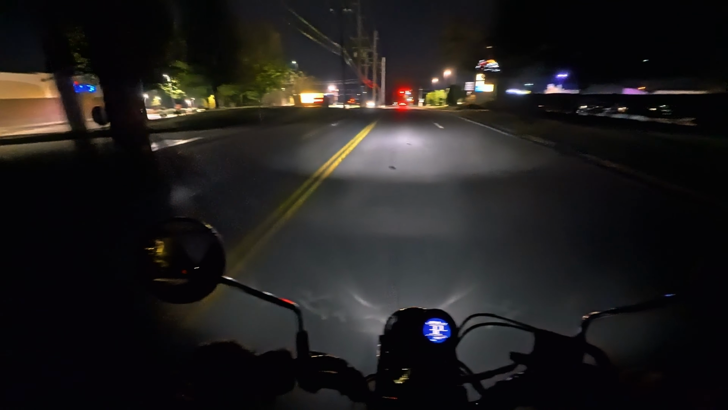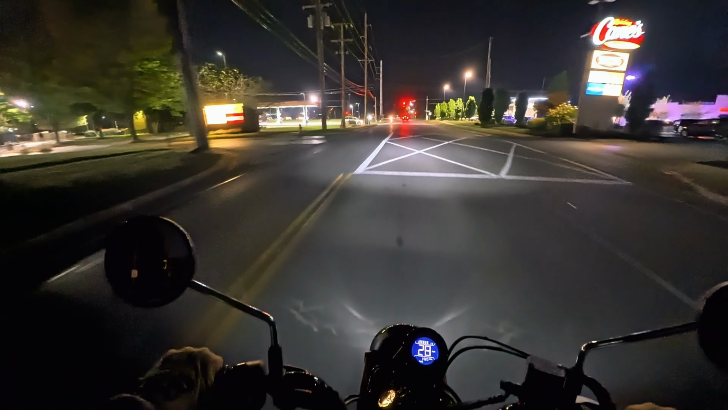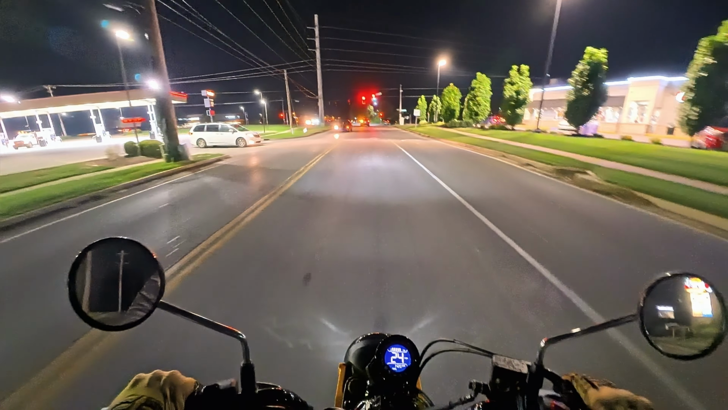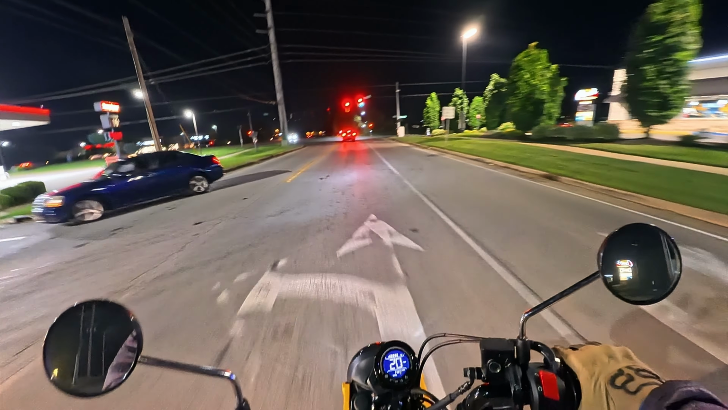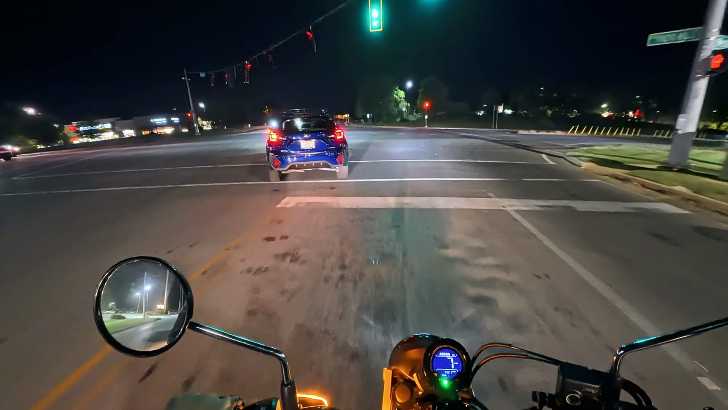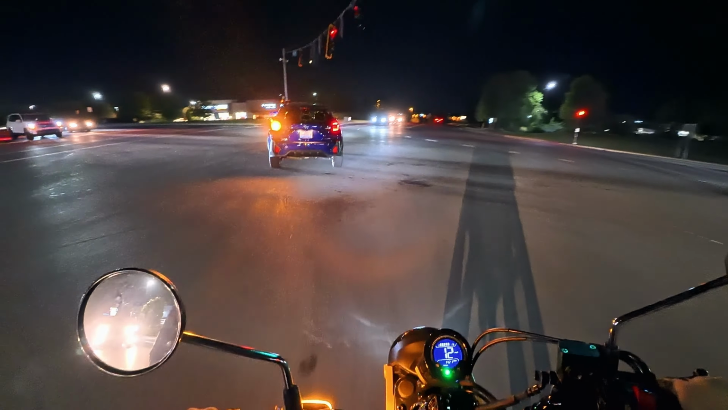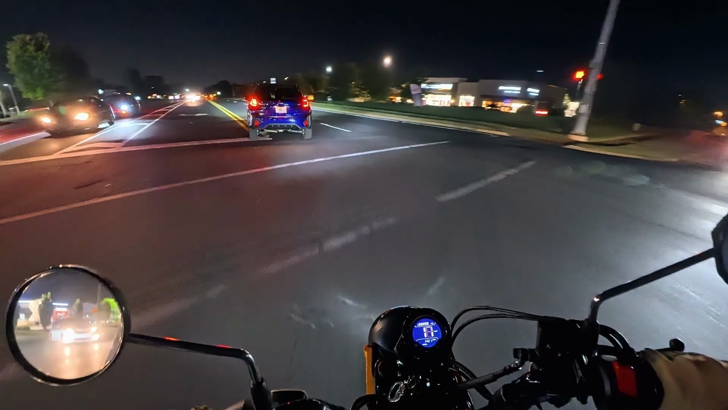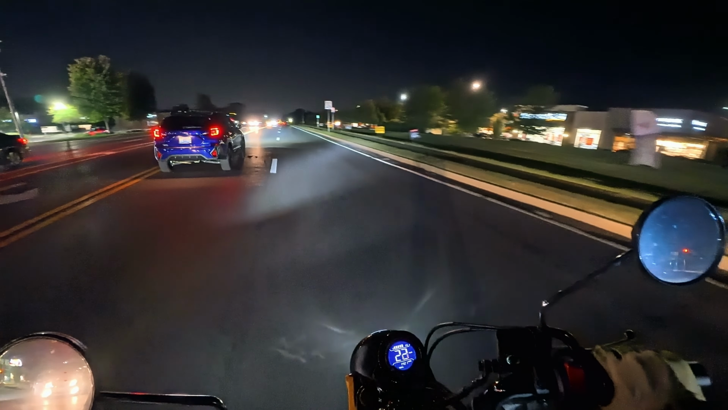There's a lot of stores and restaurants and shopping centers and stuff through here, and a theater and big retail stores and such. So this is Westport Road.